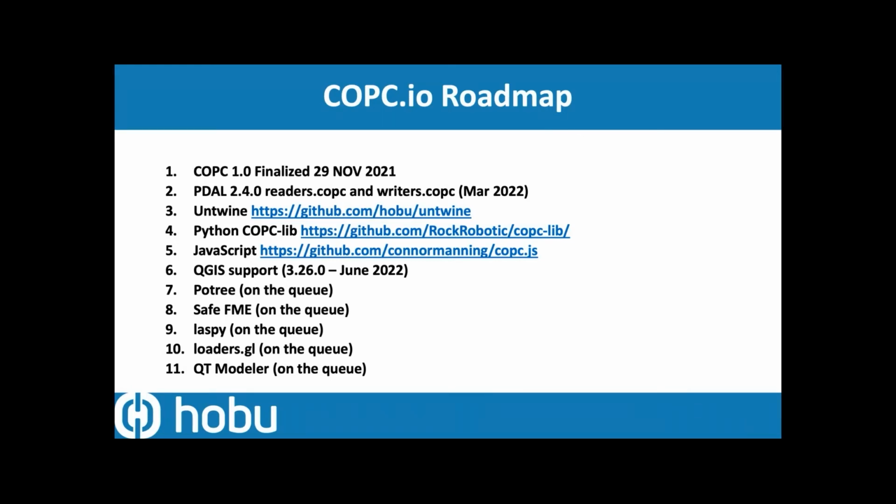We have an open source software called Untwine, which is able to construct very large COPC files in an efficient way, exchanging memory for file storage. So it'll use a lot of cache to build things out, but you can throw most of that away. There's an open source library from a team called Rock Robotic, based on Python and C++, for making COPC files and doing stuff in Python. Connor Manning from the Hobu team manages the copc.js, which you saw in the visualizer being used.